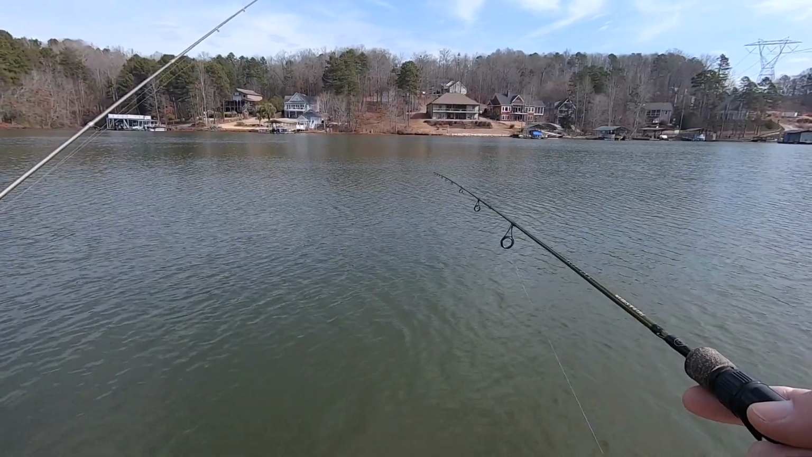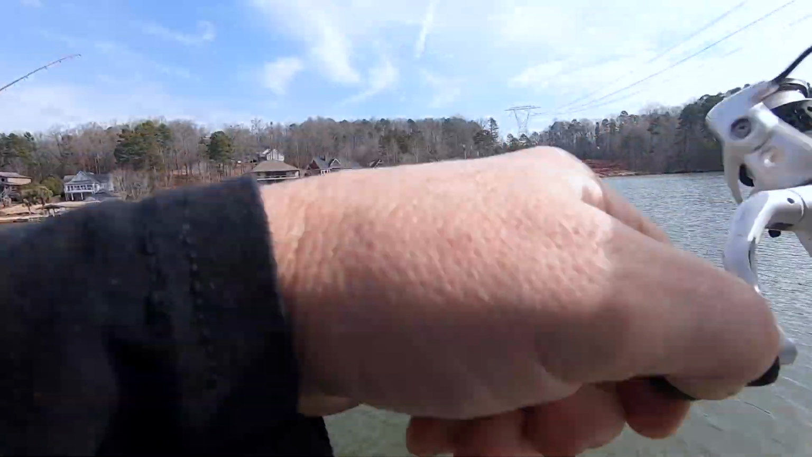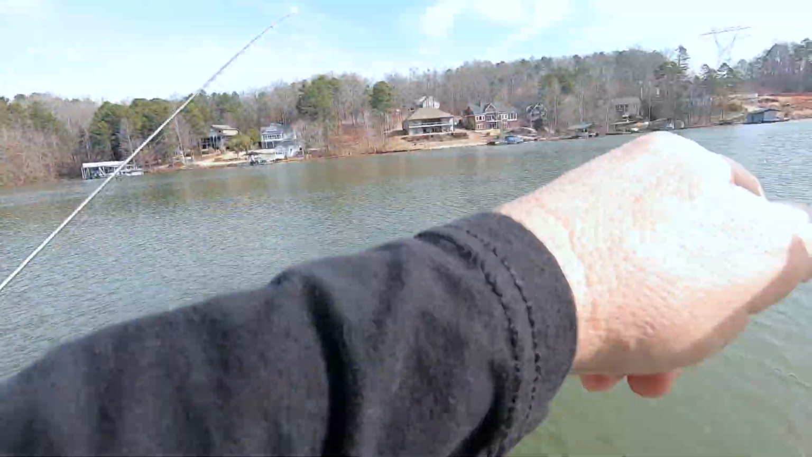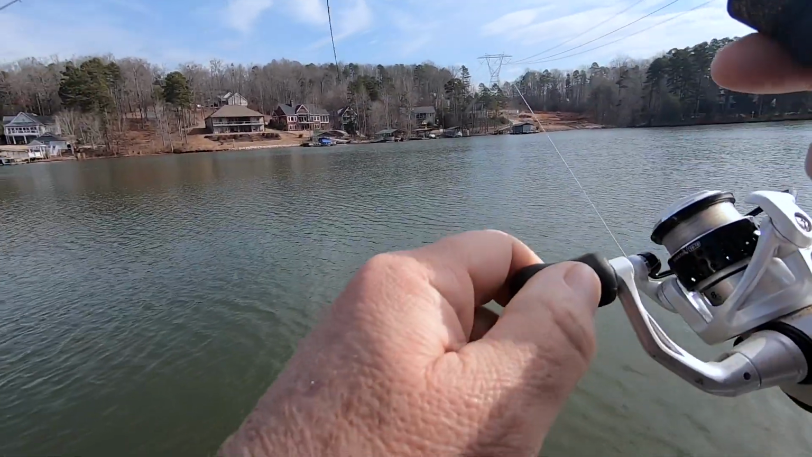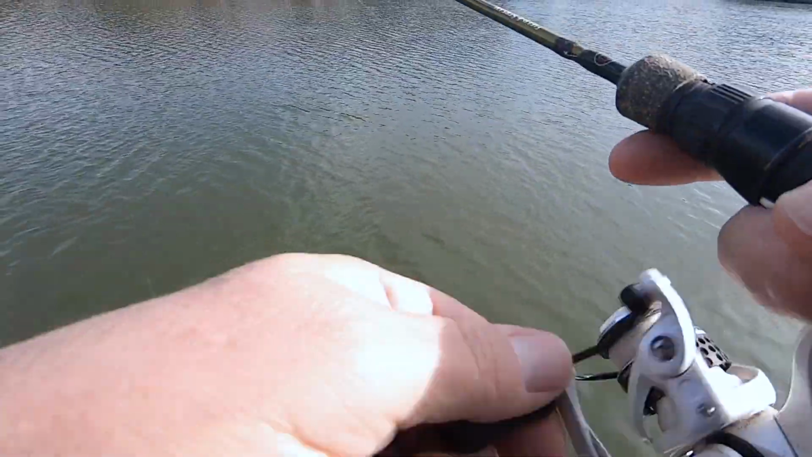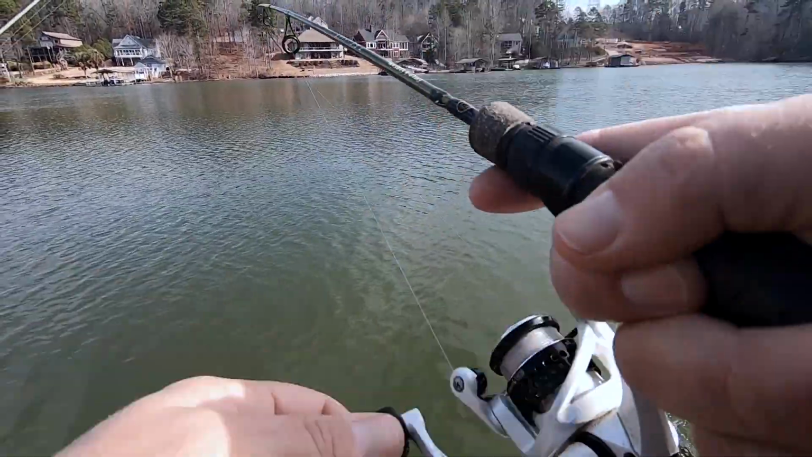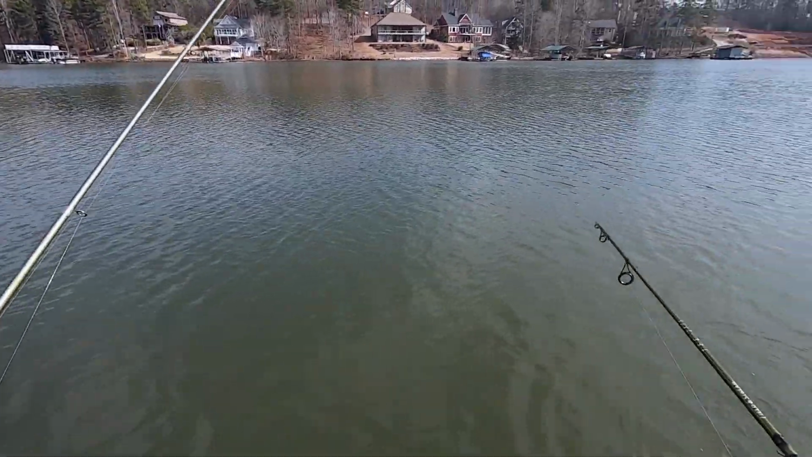I'm gonna let the camera roll. Got a little bump and there's a fish. Fish number 1. Right off the top of that brush pile. That's a good slab. There ain't nothing wrong with that. I think that'll be a netter.